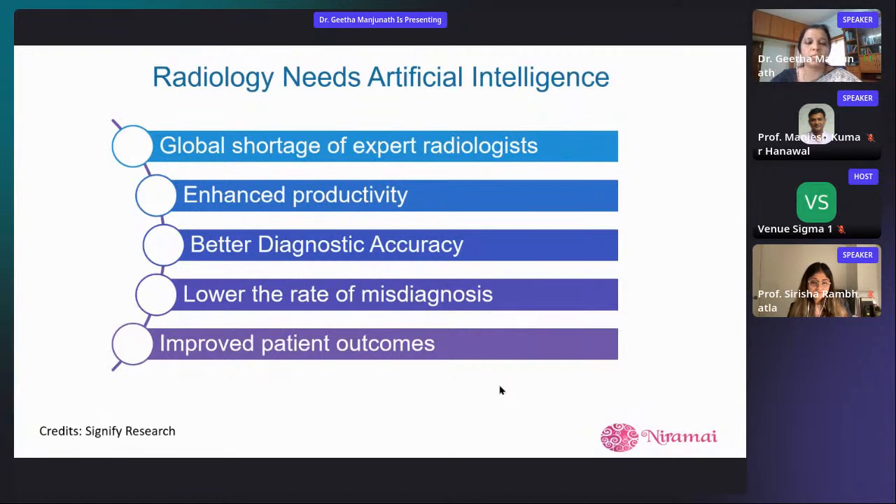One radiologist is calculated statistically to be serving 1 lakh people. How is it possible, right? So,